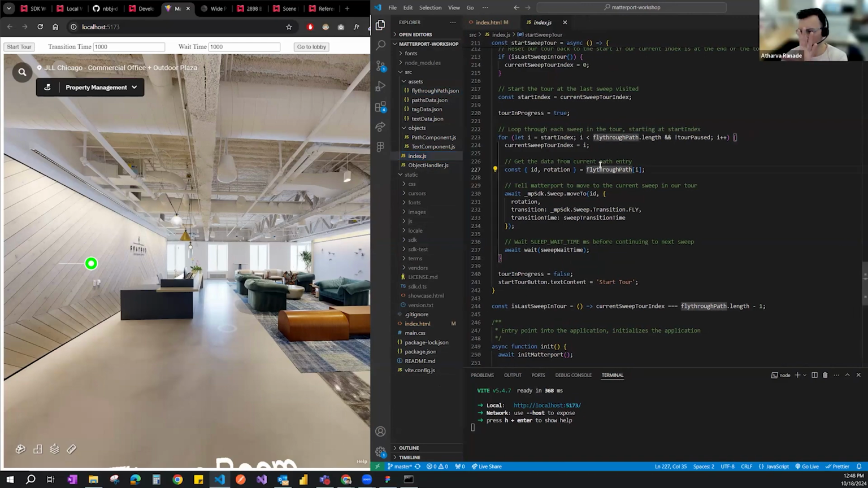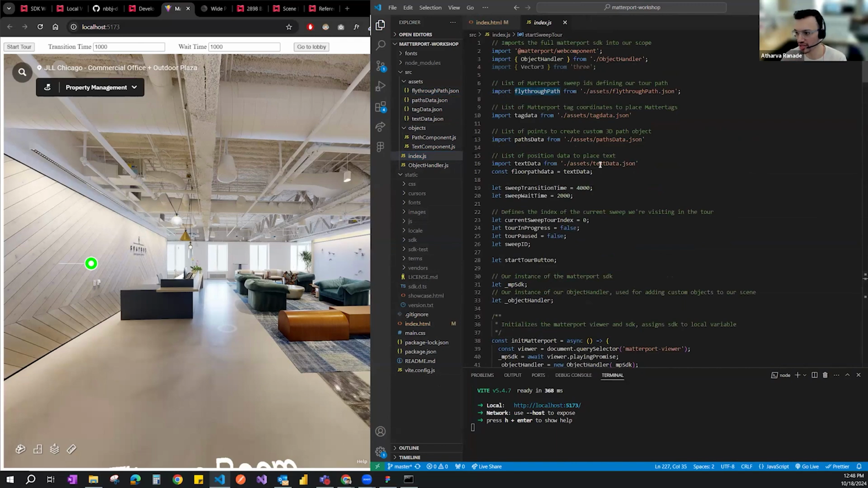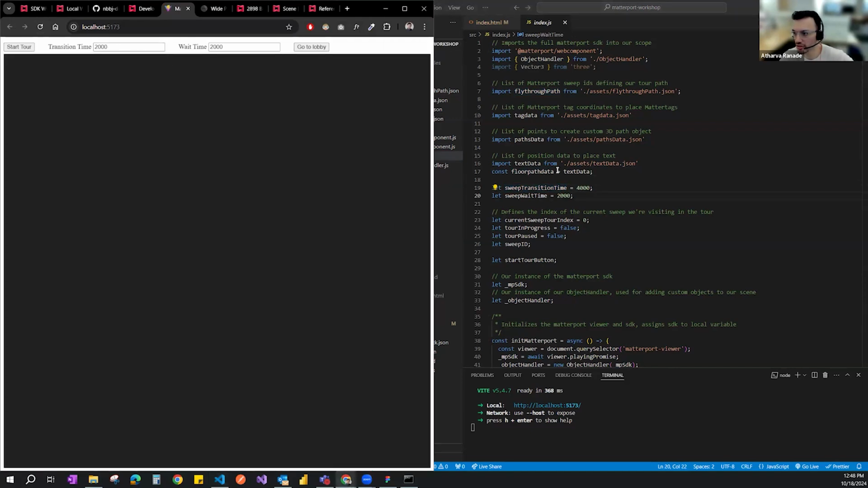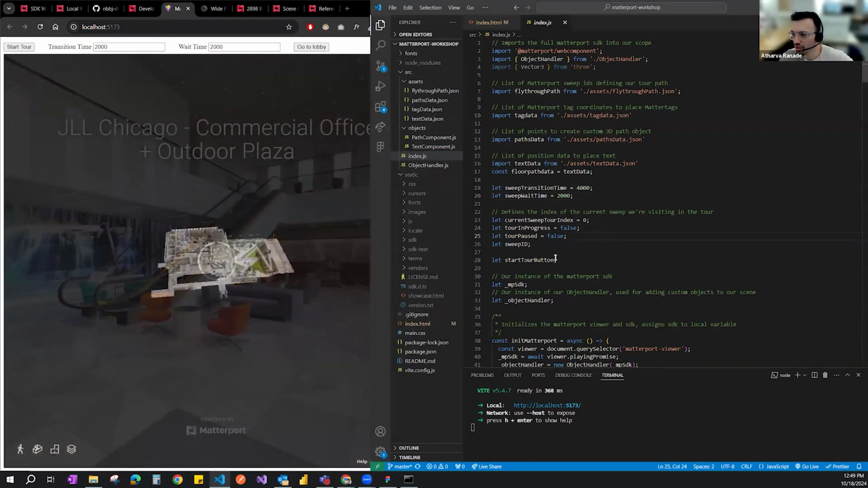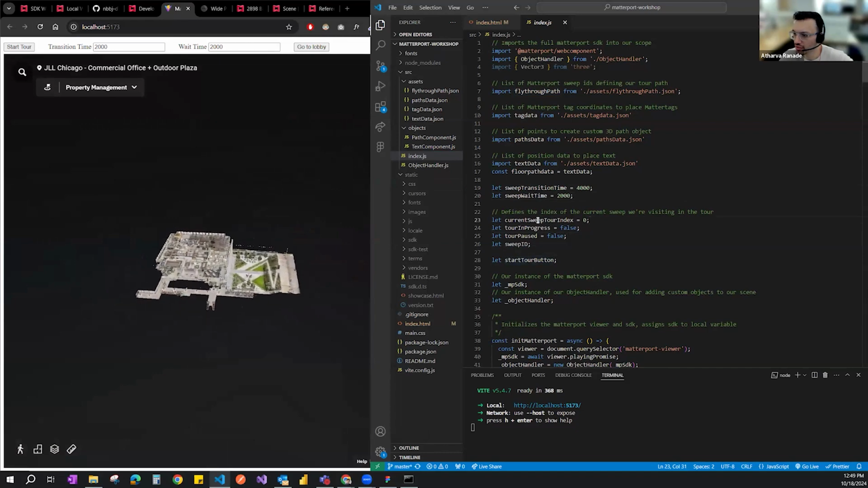But before that, maybe I'll just quickly go over how this index.js file is set up. So at the top, typical setup, we have a few imports where we are importing each of the JSON files, and then we're setting up a sweep transition time default of 4,000 and 2,000. So when I reload, you will see that it could default to that.